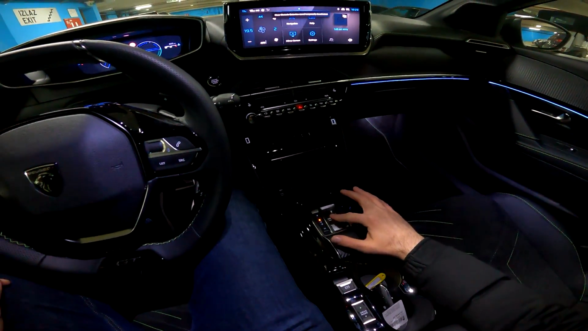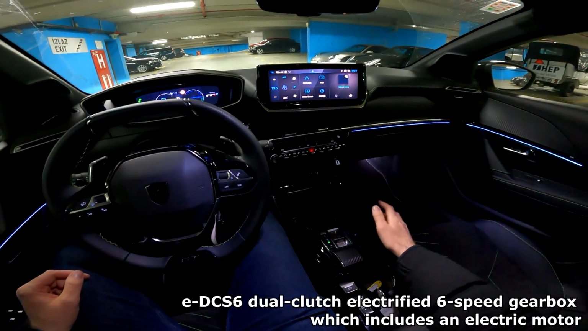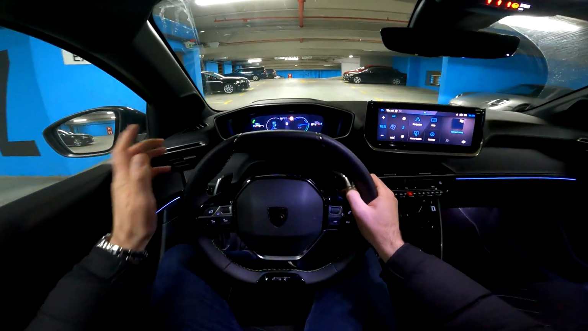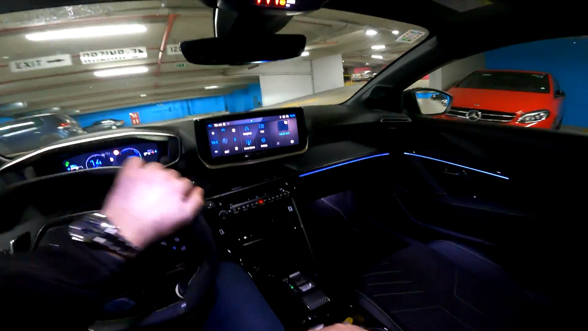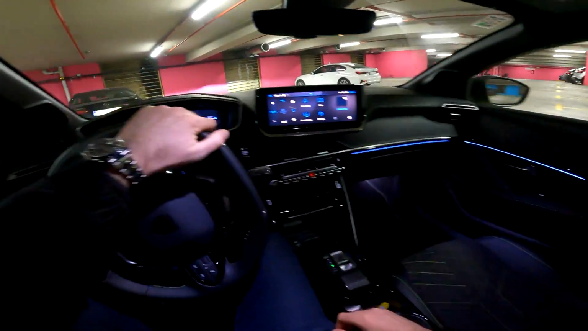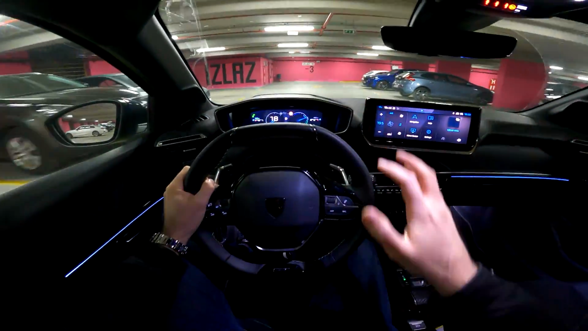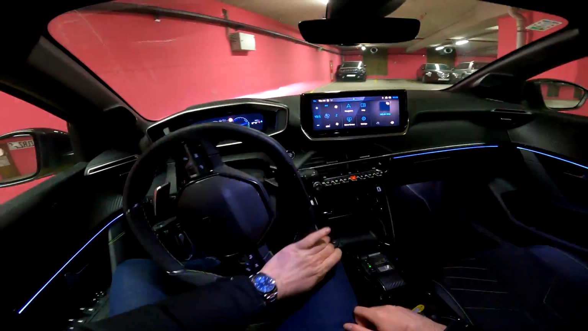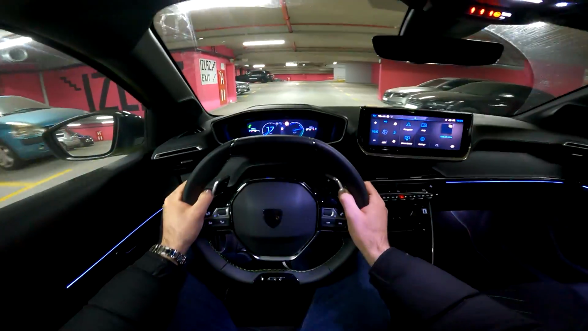This is the minimalistic gear selector for the new automatic transmission, the 6-speed dual clutch automatic, which is electrified and makes the drive very smooth, which you will see now. So let's go. This is the 48-volt hybrid powertrain with 100 horsepower. And as you can see, the drive itself is very smooth. So it can even drive around 1 kilometer on electric power. And definitely you will see during the night drive, I think you will enjoy it, because really this powertrain is so good. I really must compliment Peugeot for doing such a great job with it.